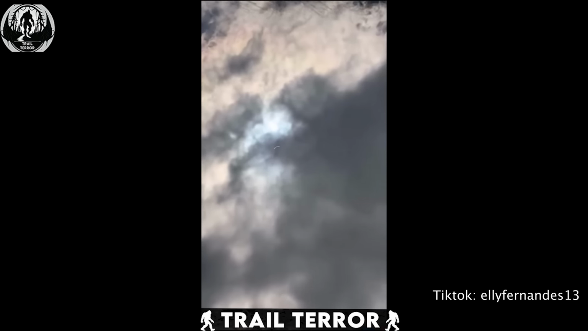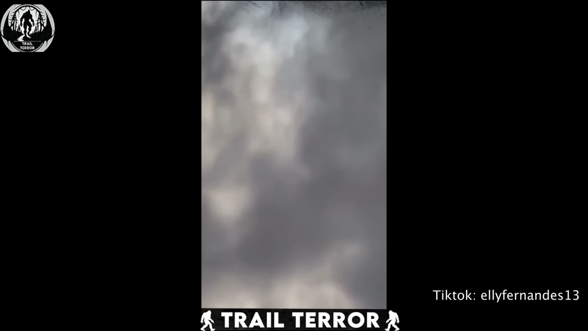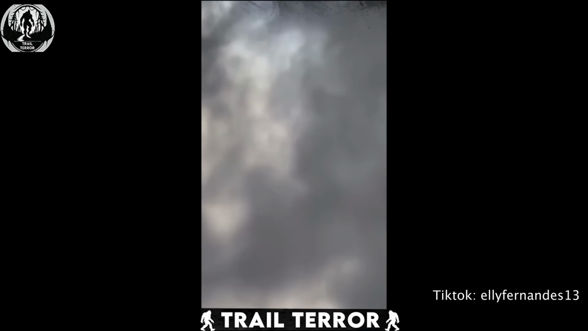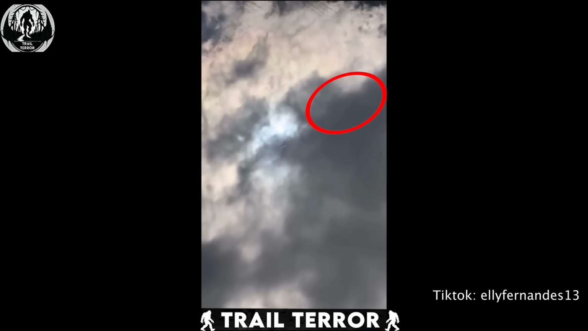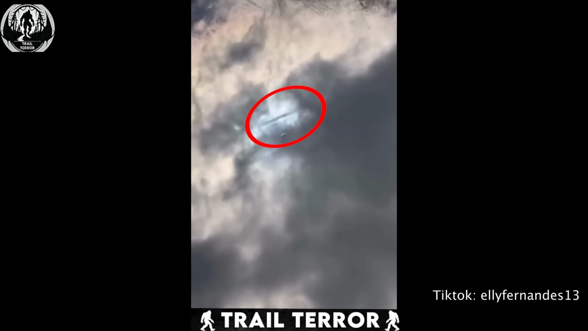This is so cool. What's that? What is that? A TikTok user captured this incredibly strange footage of something flying through the clouds. The camera pans up to a dark, cloudy sky when suddenly a sharp, pointed object darts across the screen. We only see its shadow, but it's unlike anything we've ever seen before.